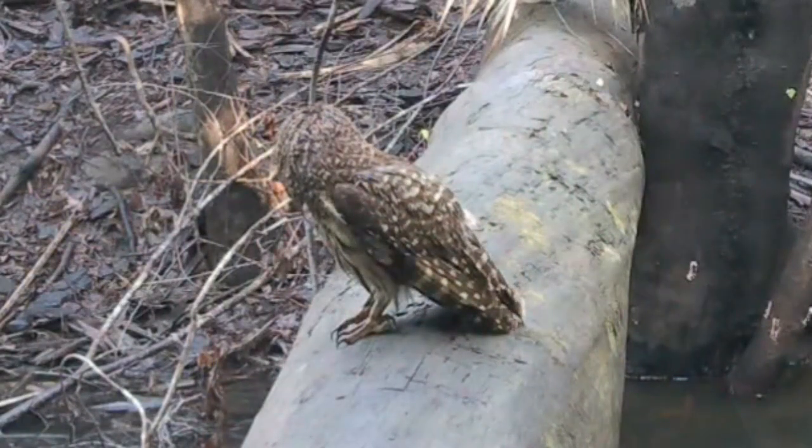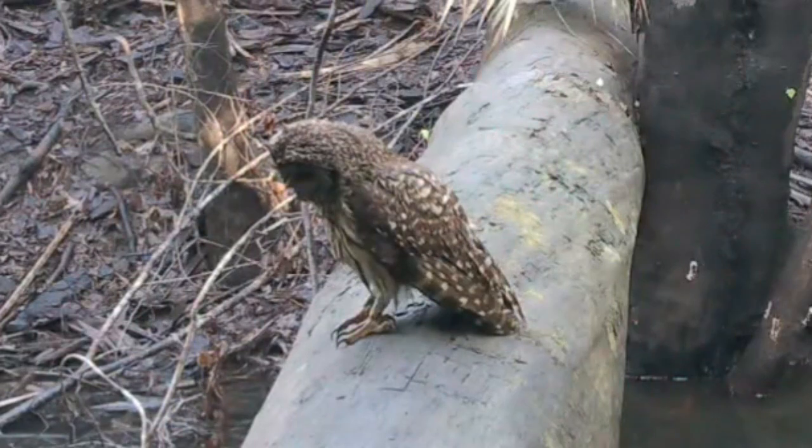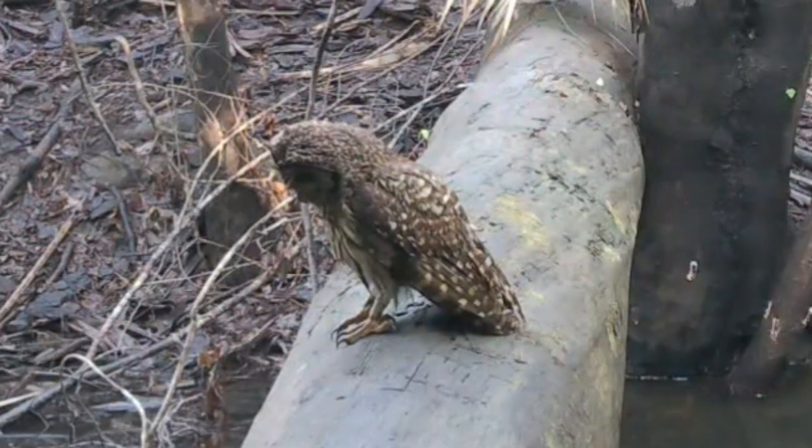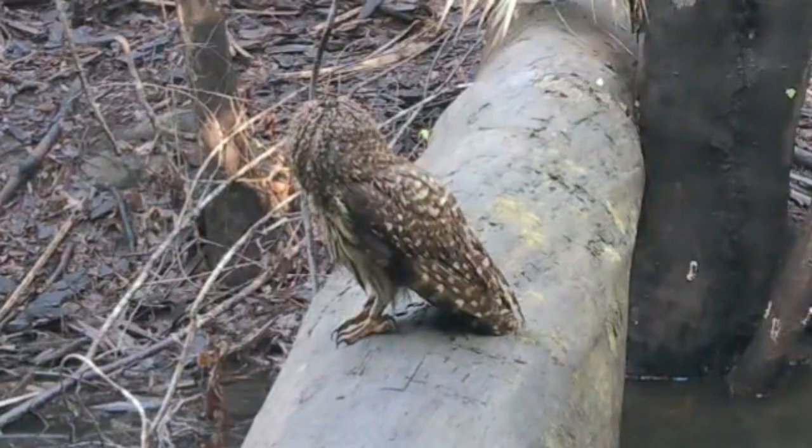I'm not sure if he sees something down there or if he's looking for something down there. This one doesn't look like one of the ones we've seen before. His eyes are a little darker. He's a little thinner than the other ones. Maybe the other guys are just a little puffed out. I don't know. Puffed themselves up against the weather.